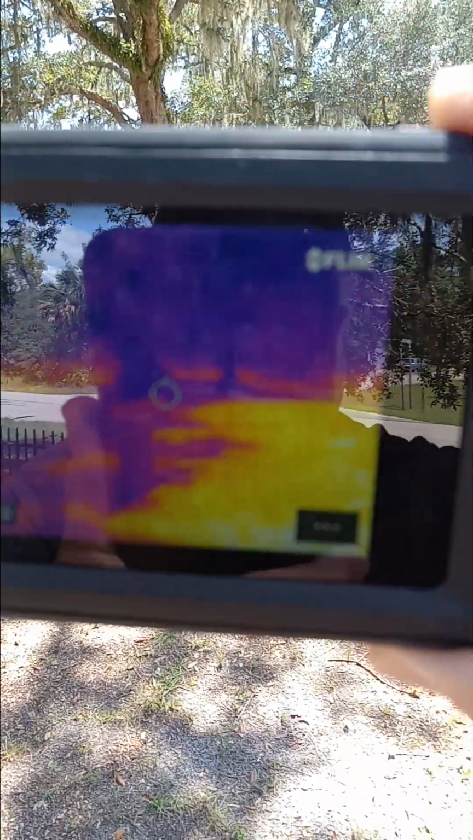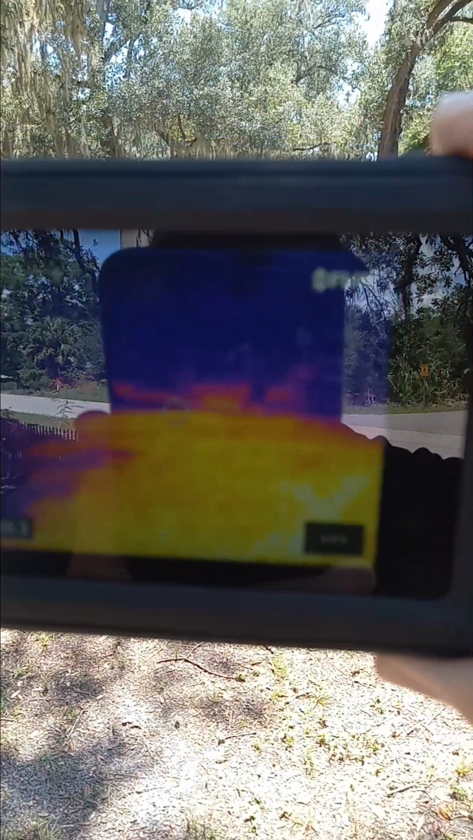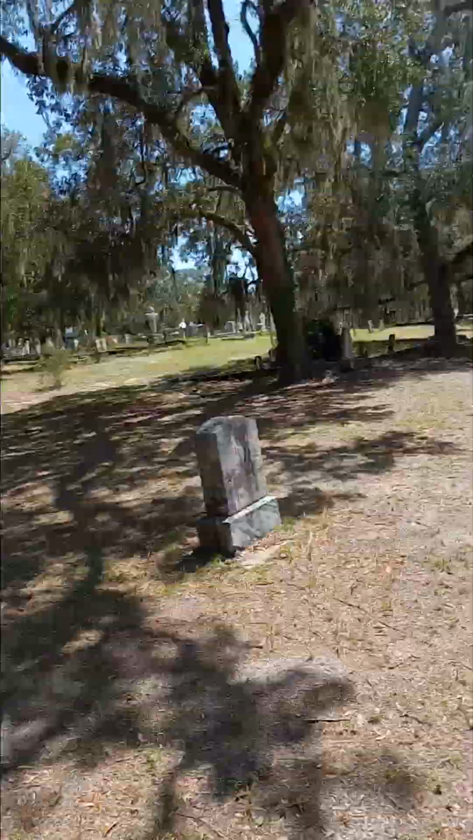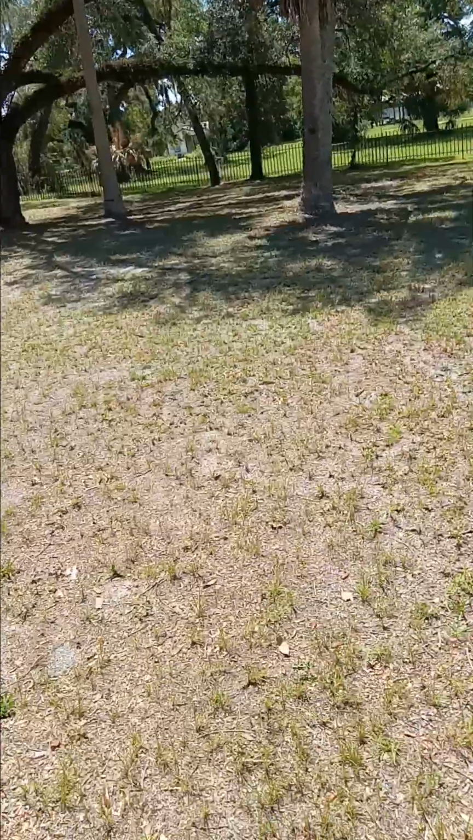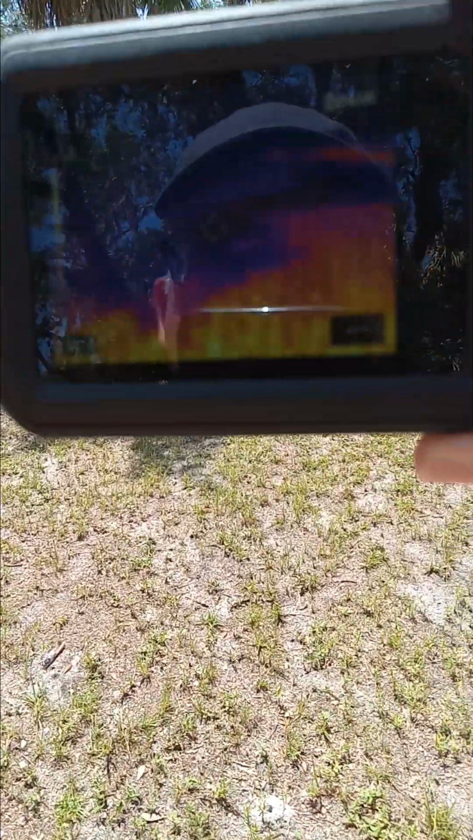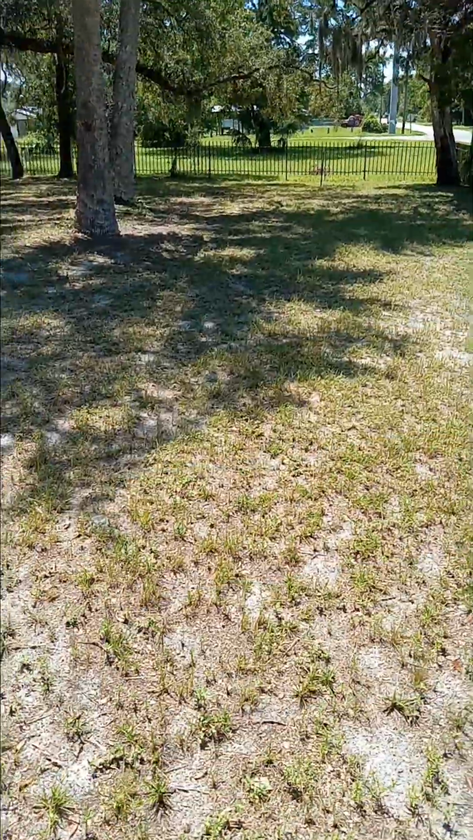But you can scan a pretty good area. The purple areas are mainly shade, as you can see. That's the area that I was scanning. So let's go over. The purple areas are just shade. Yellow areas are where the sun's hitting.